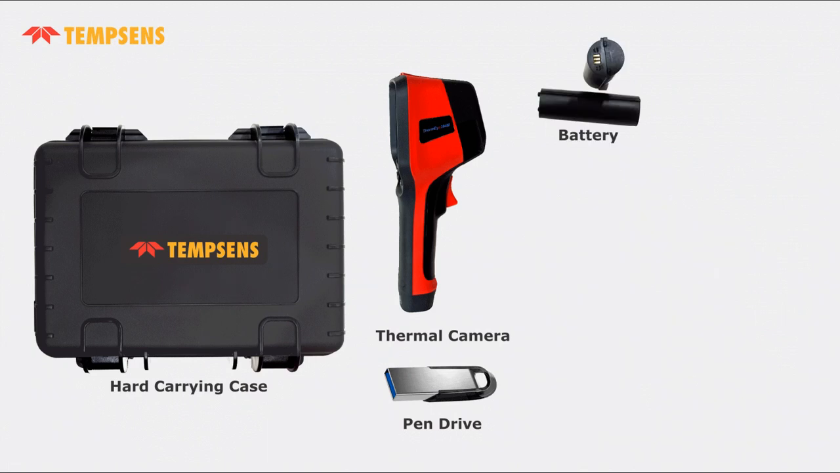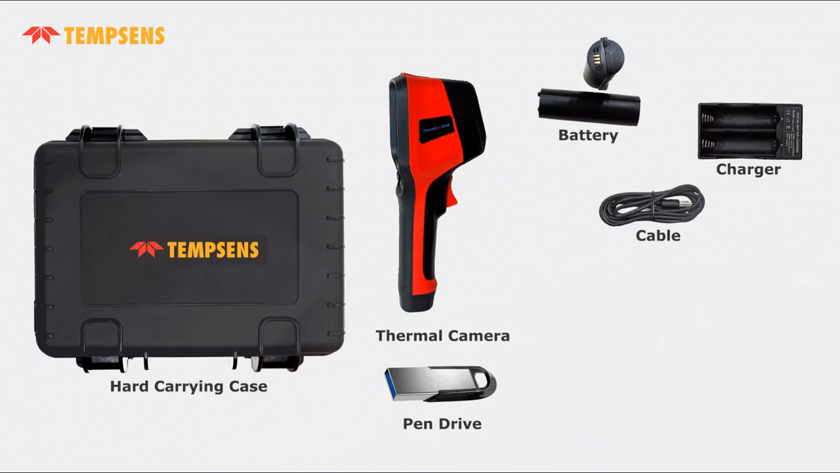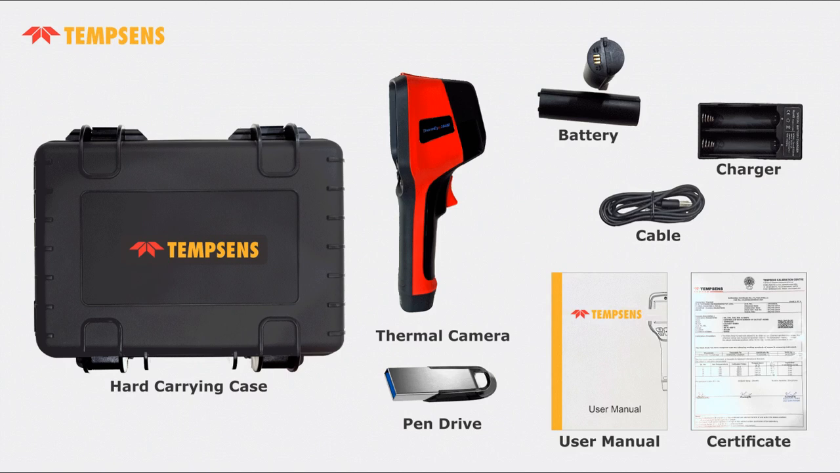Batteries, having backup of 4 hours continuous operation. Charger, 2 batteries can be charged simultaneously. Cable, to transfer data from camera to laptops, computers. User manual and calibration certificates.